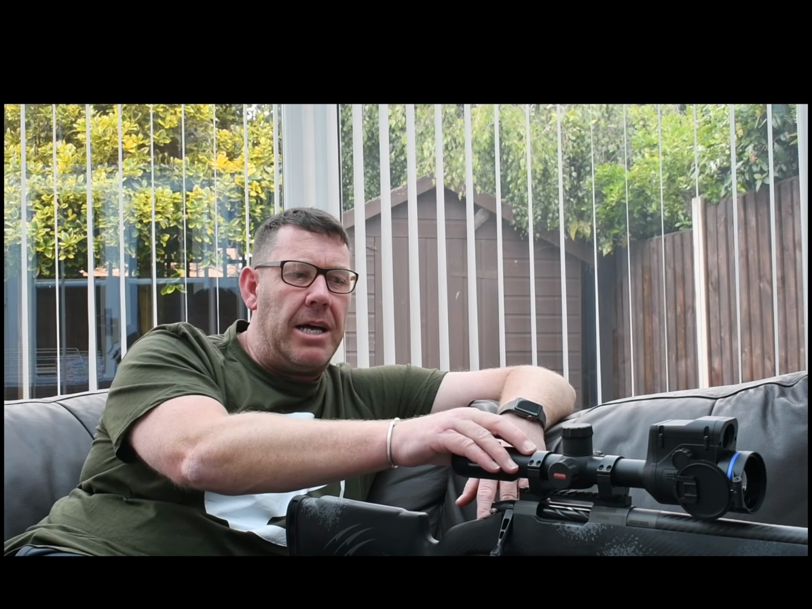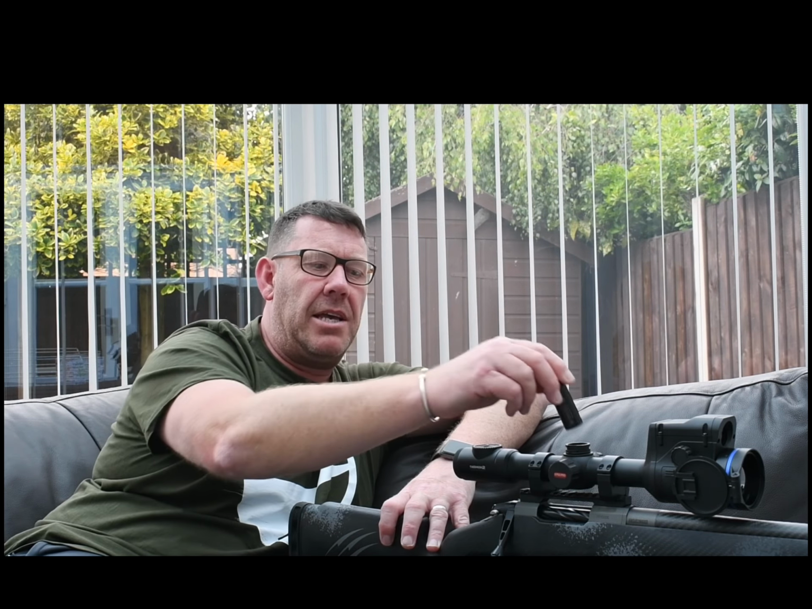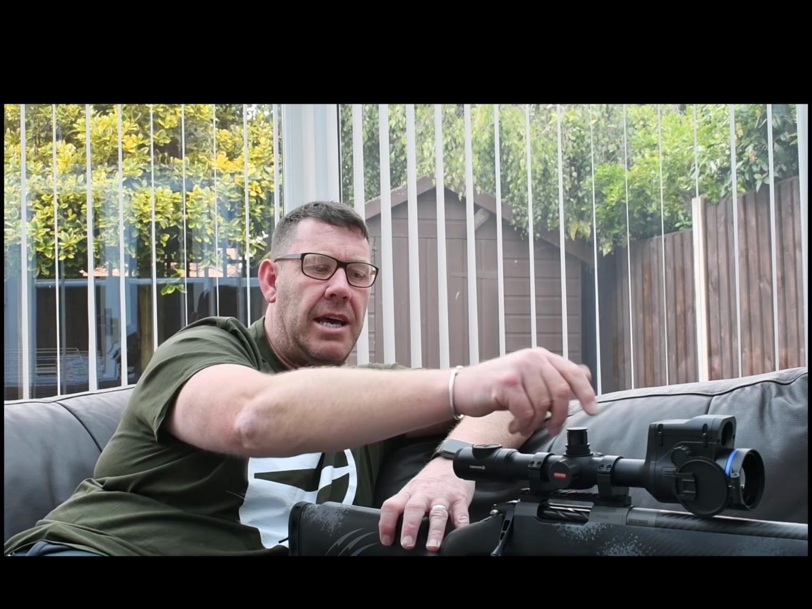You've got your inbuilt battery, and then you've also got your APS2 battery, or you can use an APS3 battery with the extended turret cap. So that's also another major plus with this.